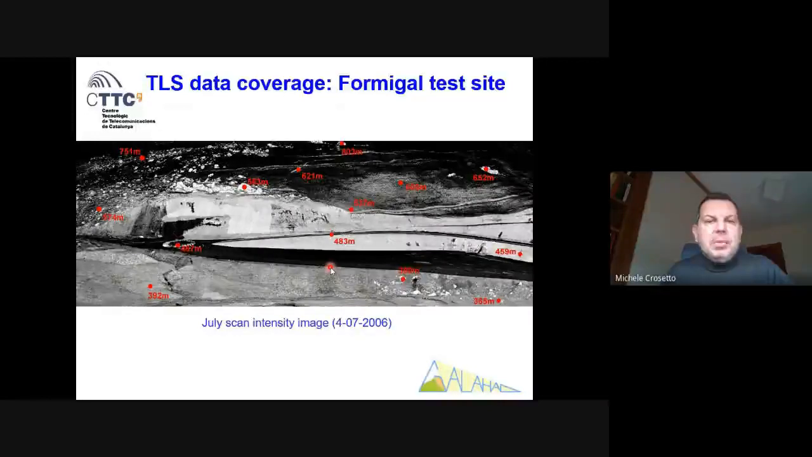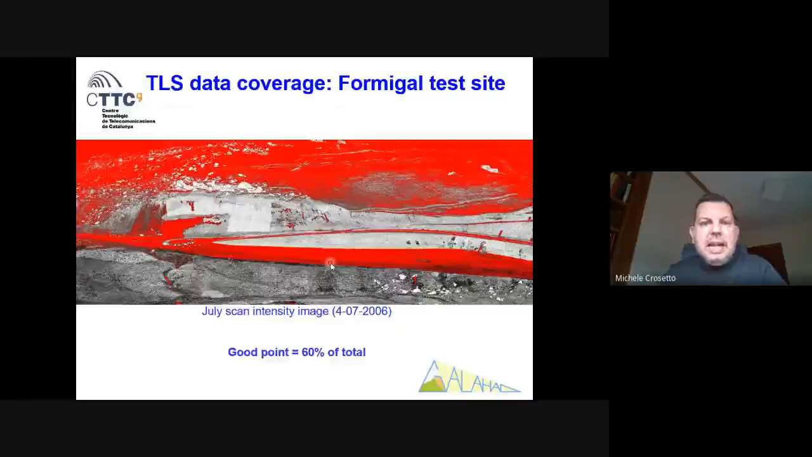What is interesting is to see the next slide, which shows in red the area where the response of the object to the instrument is too weak to be considered reliable. So the red points are points where there is no measurement available. The good points represent, however, 60% of the total in this case.